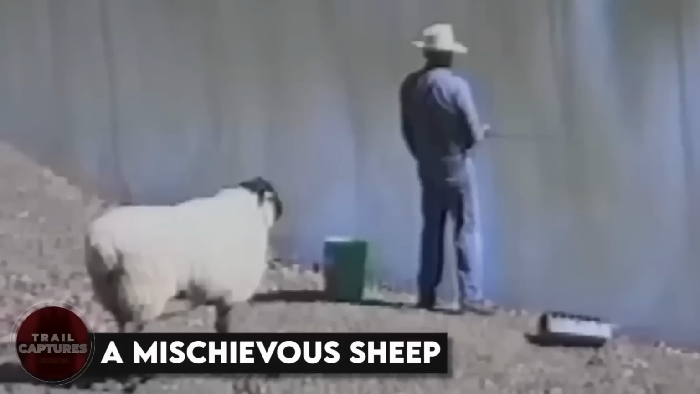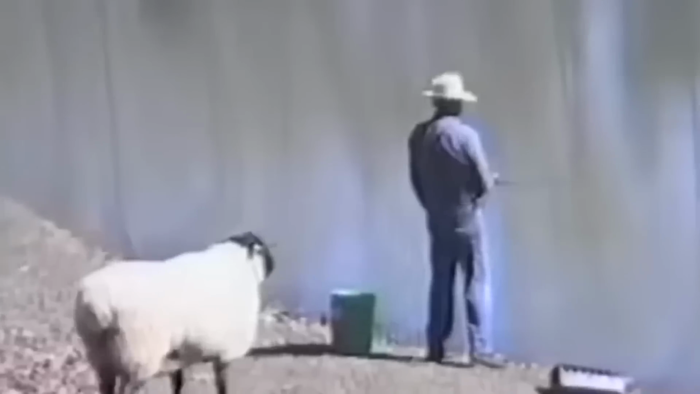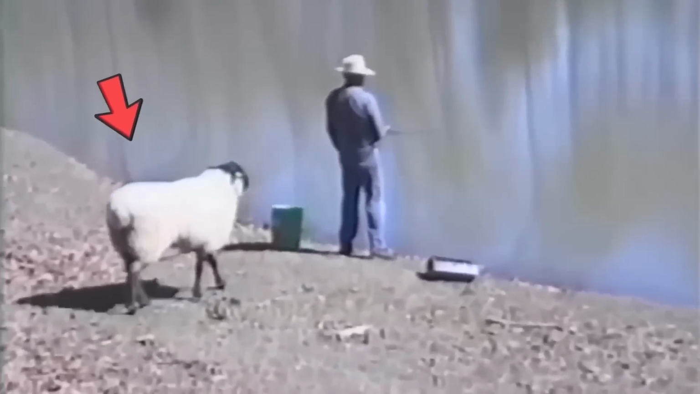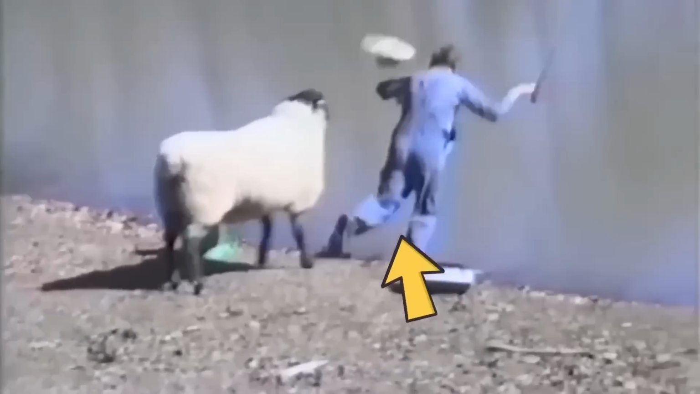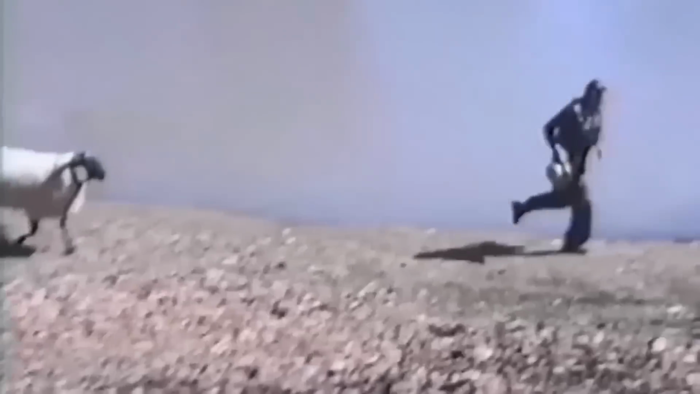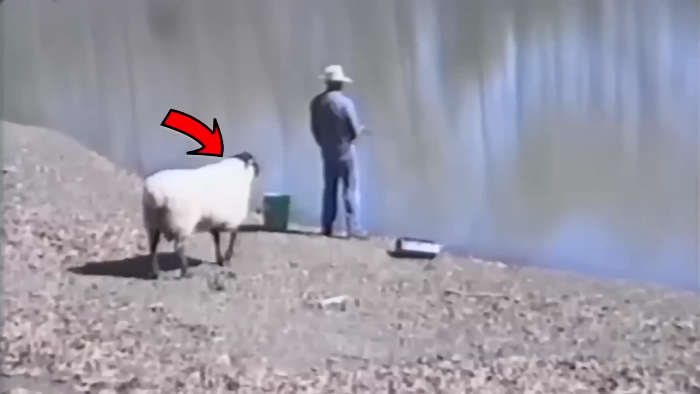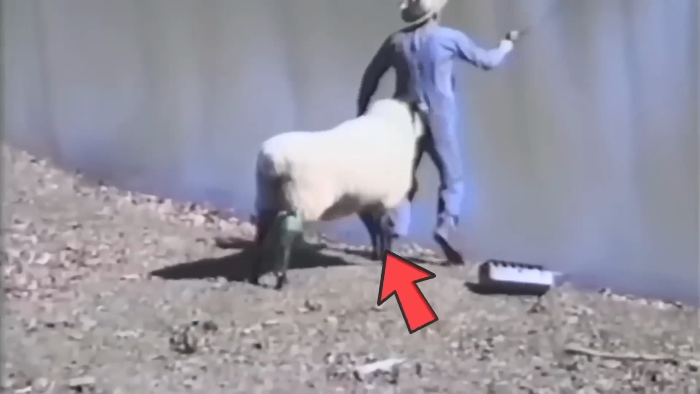A mischievous sheep. Have you ever gone fishing and felt like you were completely at one with nature? Well, that's exactly what this fisherman felt. As he was peacefully catching fish by the water, a sheep lurking behind him had other plans. The sheep hit the poor fisherman so hard in the back that he fell straight into the water. And to add insult to injury, the sheep was all ready for round 2. Moral of the story, you never know what kind of trouble might be lurking behind you, even when you're just trying to enjoy a peaceful fishing trip.